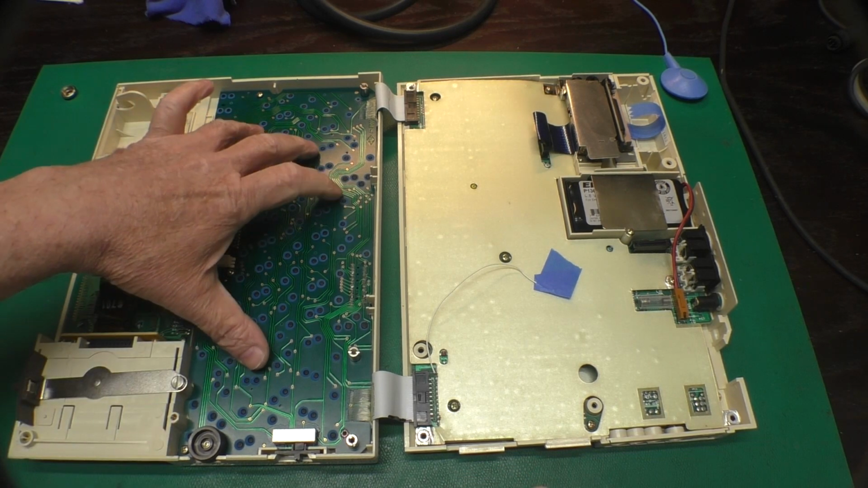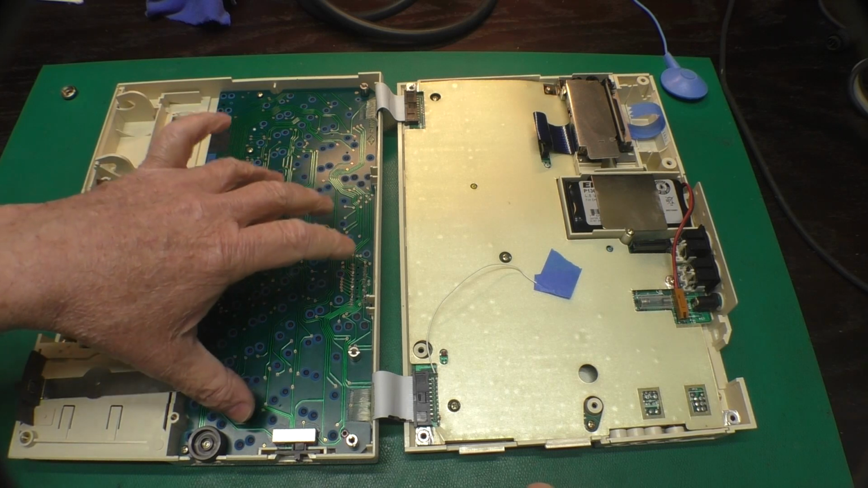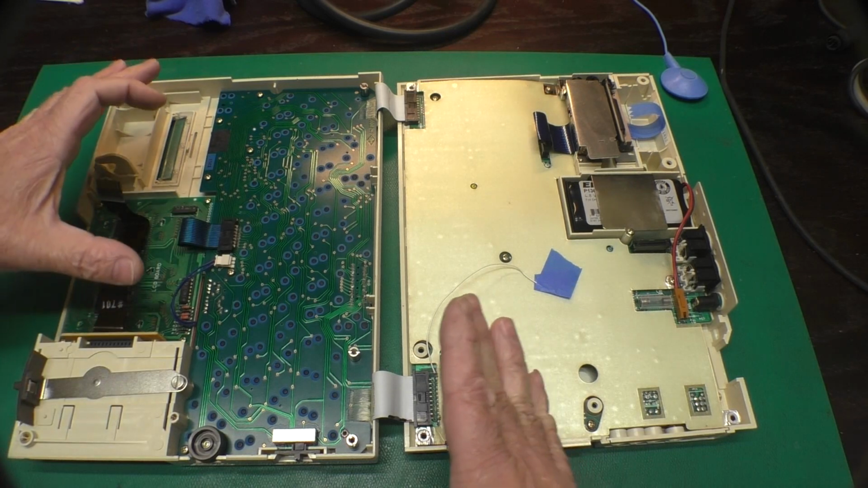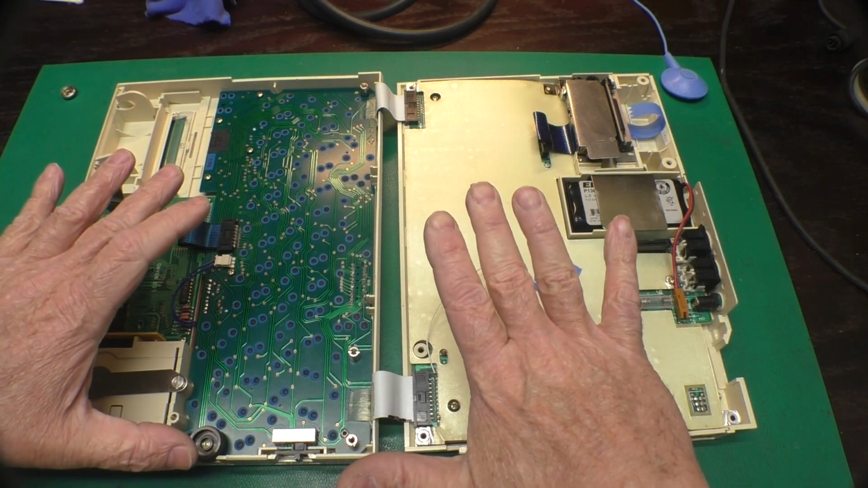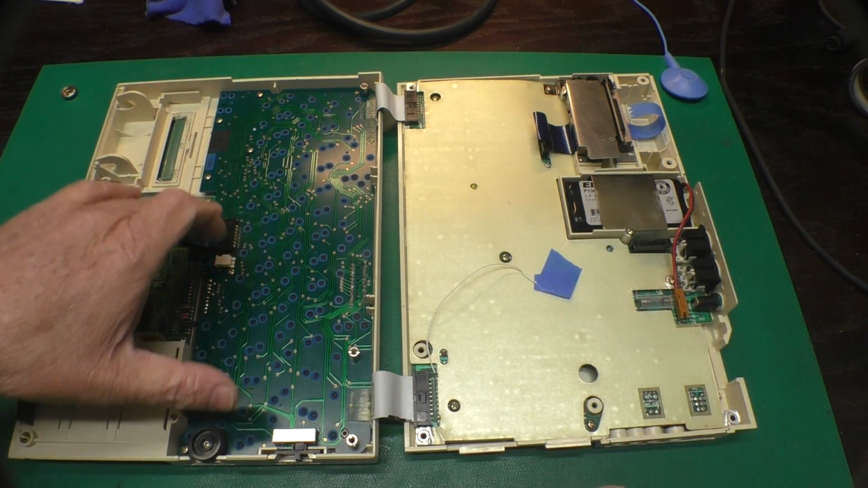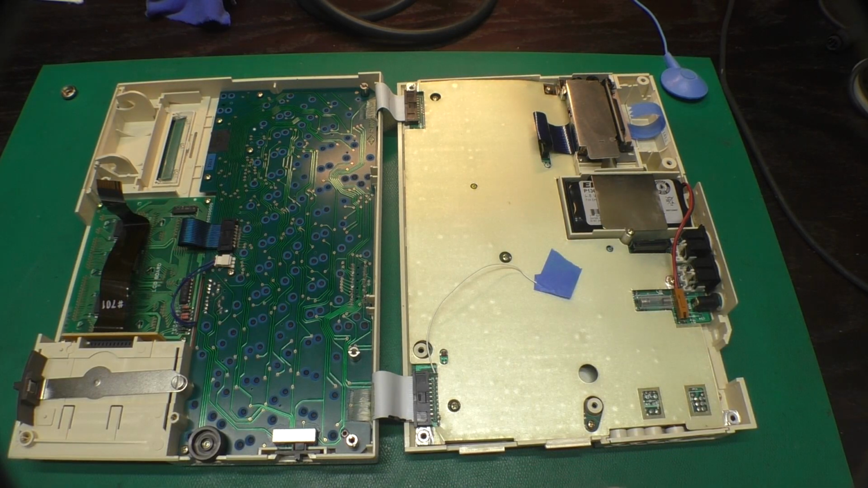So we'll go ahead and get the keyboard pulled out, and we'll get some wires soldered on there. And then I'm going to let it sit and everything come up to room temperature, so we'll have a better shot at catching where the short circuit is with the infrared camera.